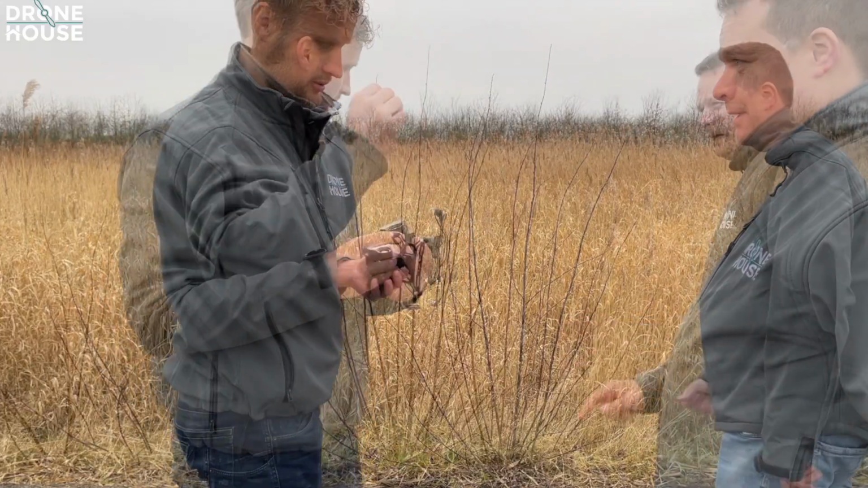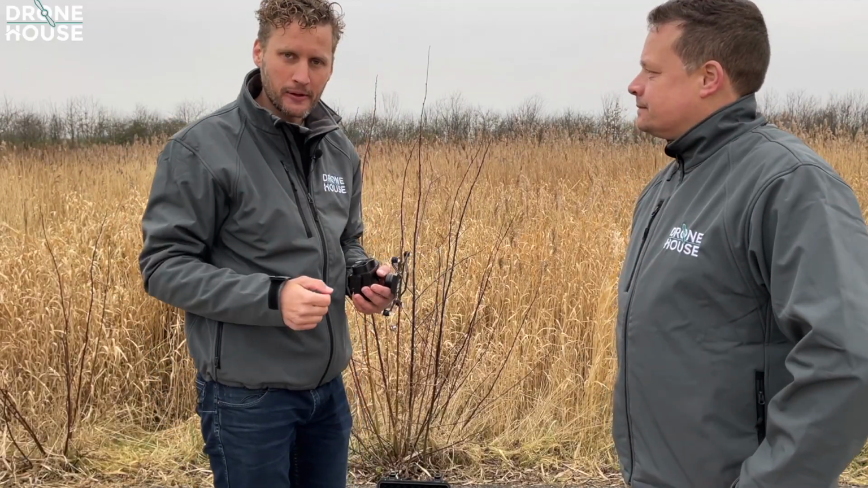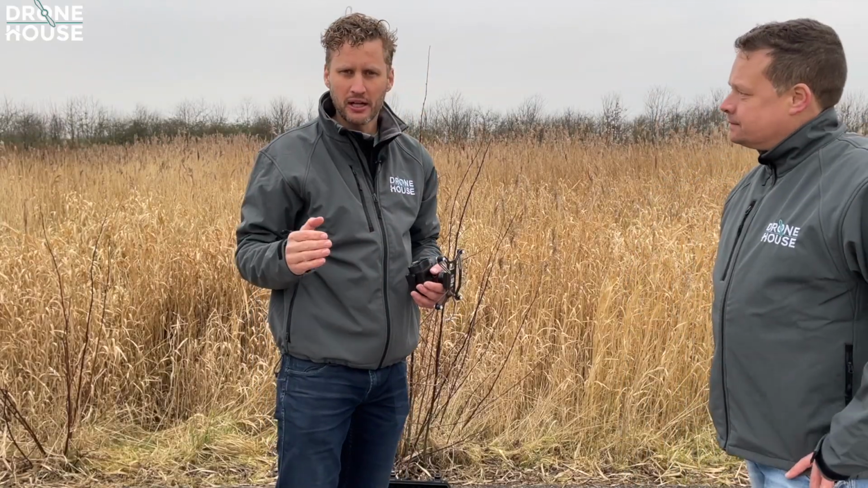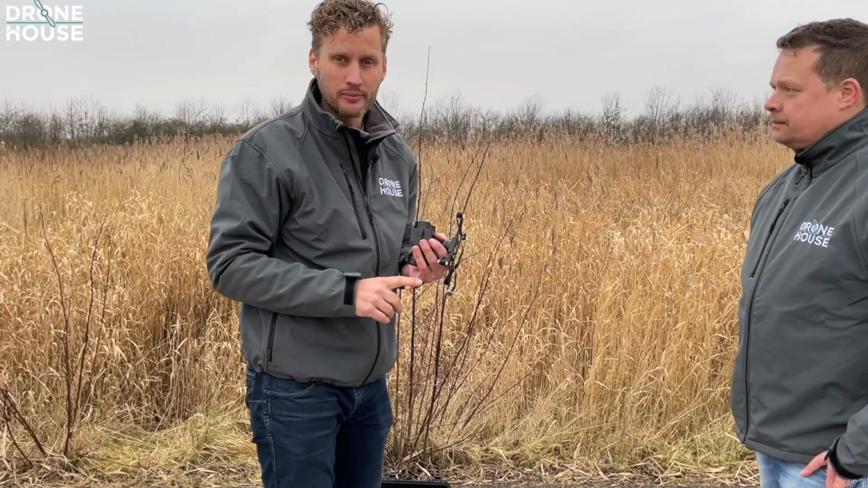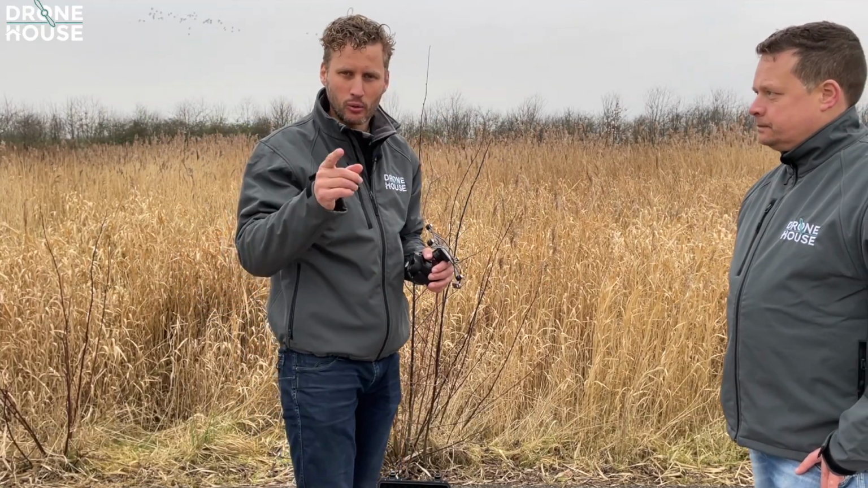Let's do that. So what I'm going to do now is prep everything for the first flight. But first, the drone has made a long distance also from Aruba. So first I'm going to calibrate the IMU, the gyroscope and the compass, and install the thermal camera, and we'll get back to you later.